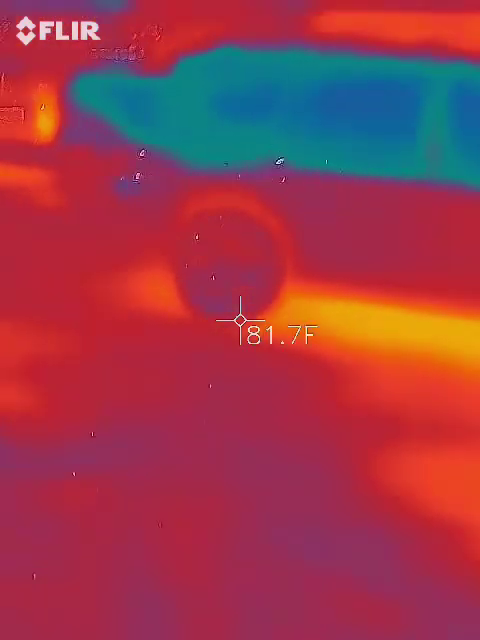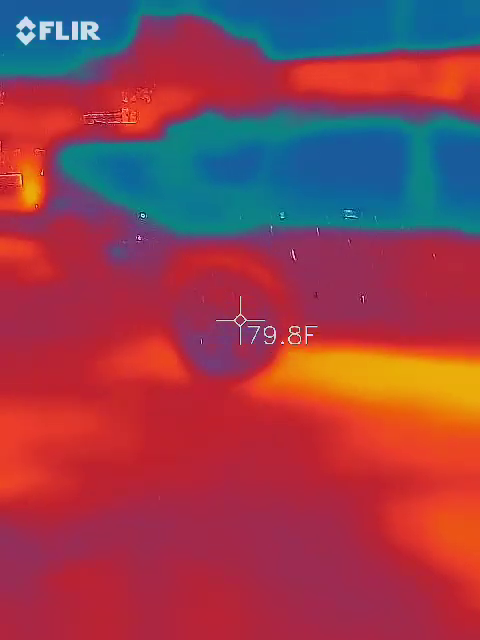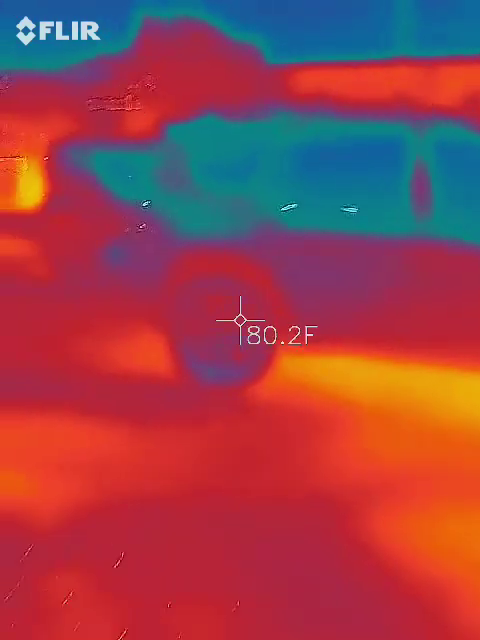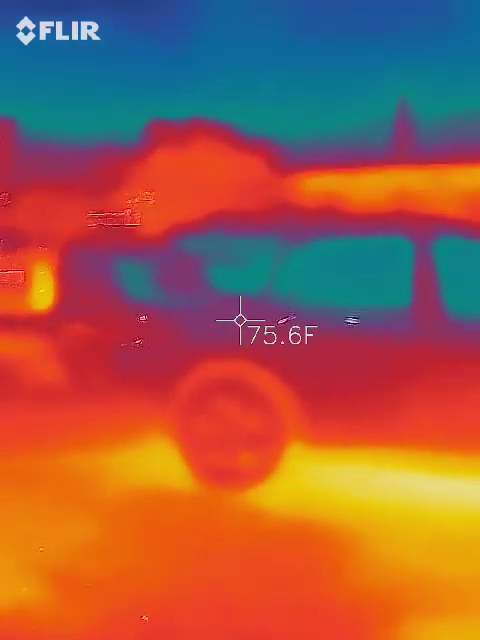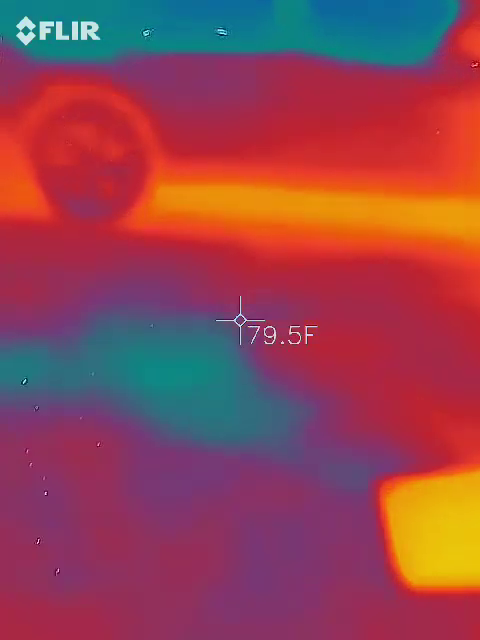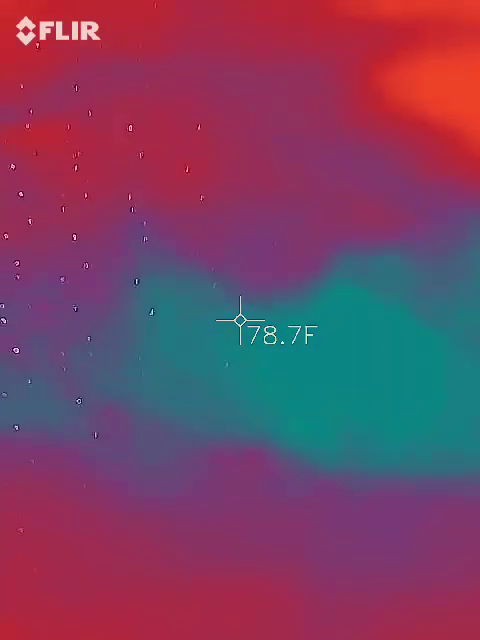There we go, but we still got that orb. Oh, it's the tire. Tire on the car. Now it makes sense. That does make sense. Right in front of me. All right. Now we still got that weird thing.